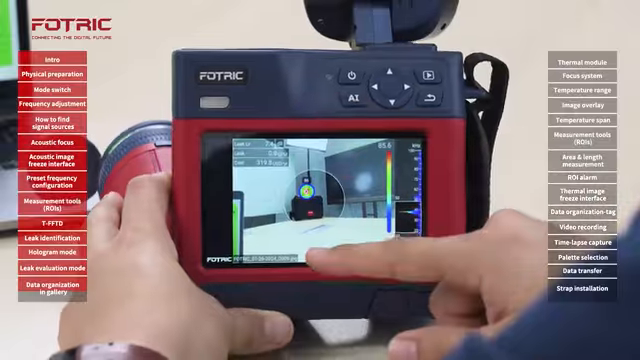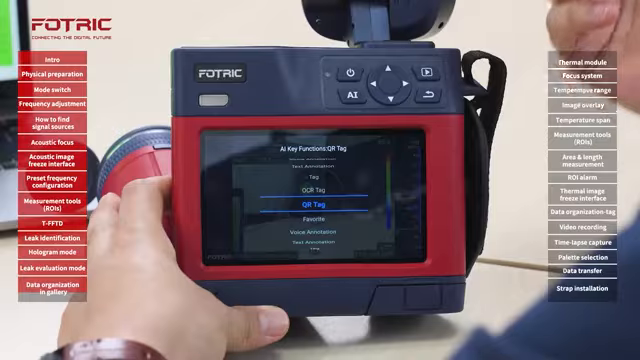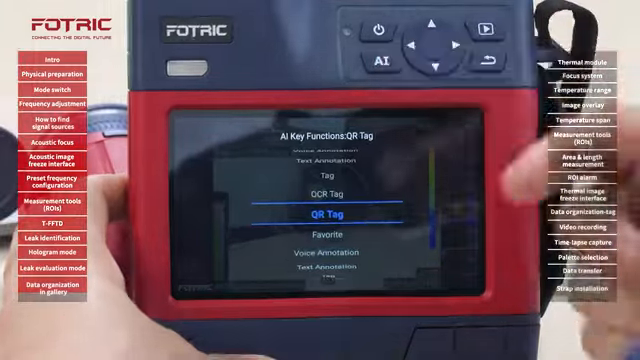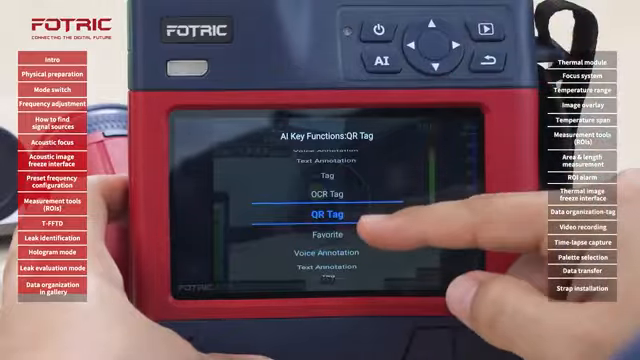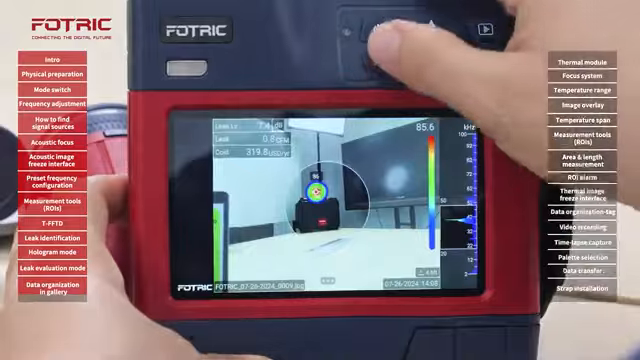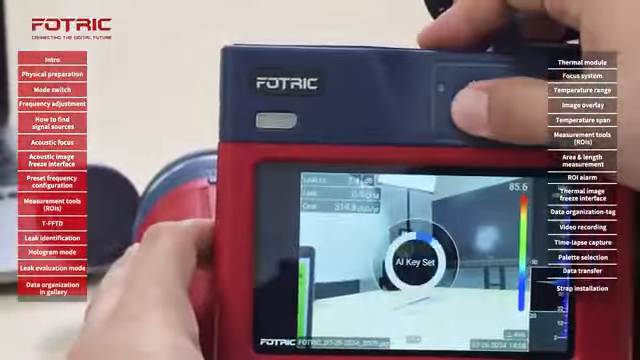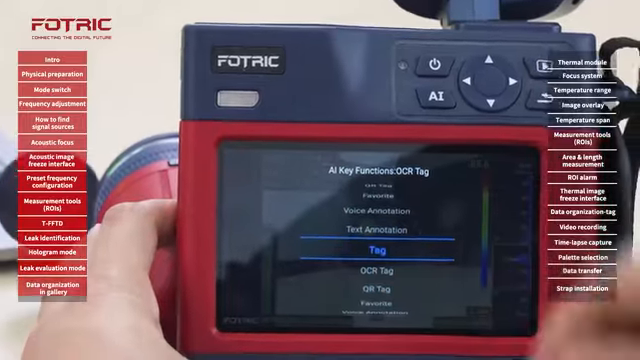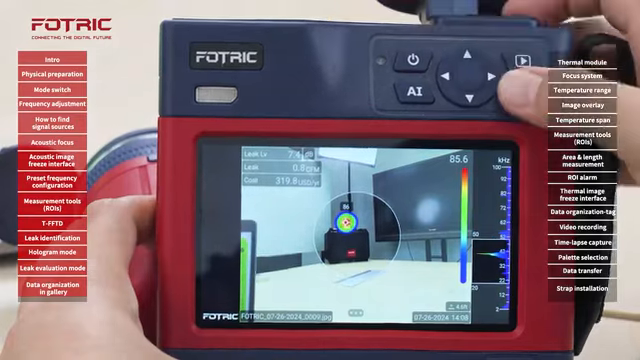Once again, I will repeat the process, but this time, if this is going to be my methodology to link leaks to leak repair requests, then I can simply set up the AI shortcut button to do that step by step for me. I can either add a QR tag or an OCR tag. The OCR tag, we saw it already. Then when I press that button, it will automatically open that. I'm going to also show, for instance, the text annotation or just a regular tag. I will use a regular tag this time. We'll press enter, and let me just show you the process once more.